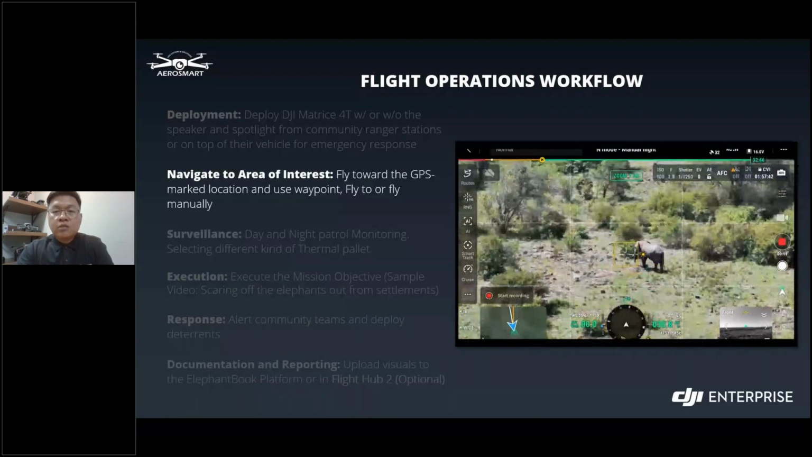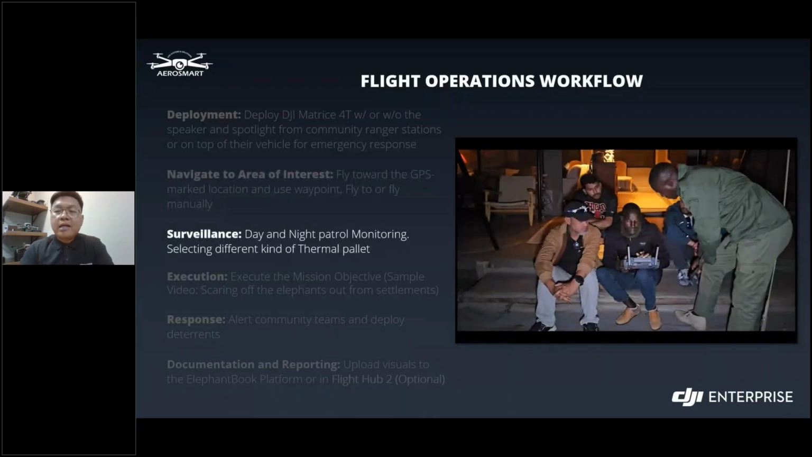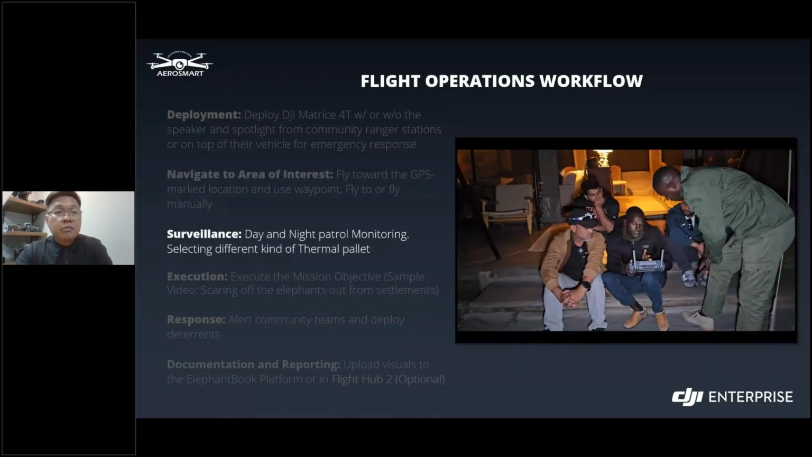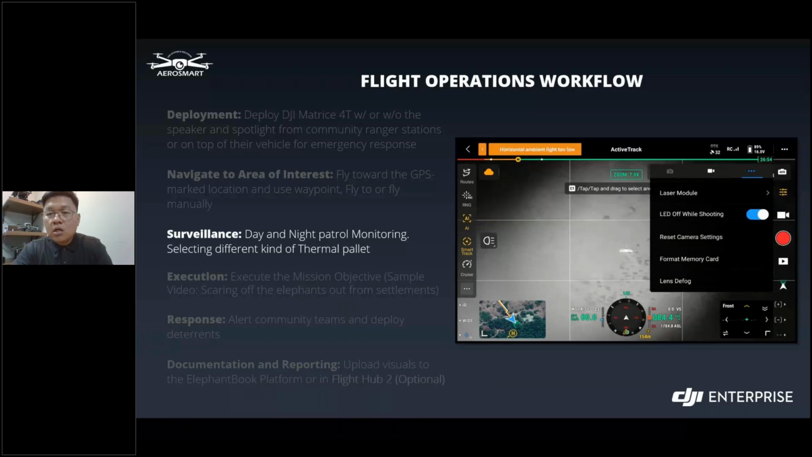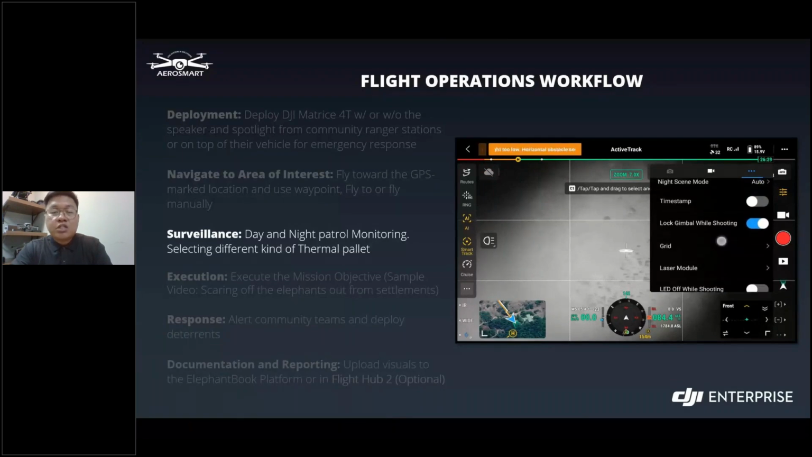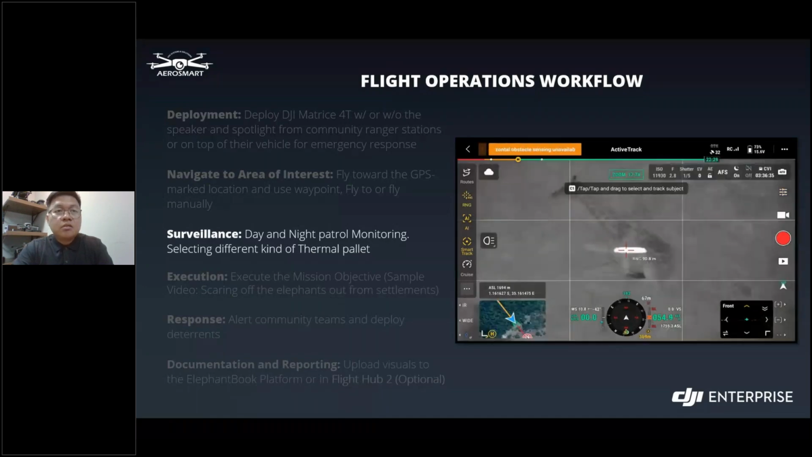Next, after that, we need the surveillance. So day and night patrol monitoring, selecting different kinds of thermal palettes. As you can see, we will demonstrate that in the video. In this video, we used the white hot and black hot, which are great to spot shapes and movement. Yeah. So just wait on the video.